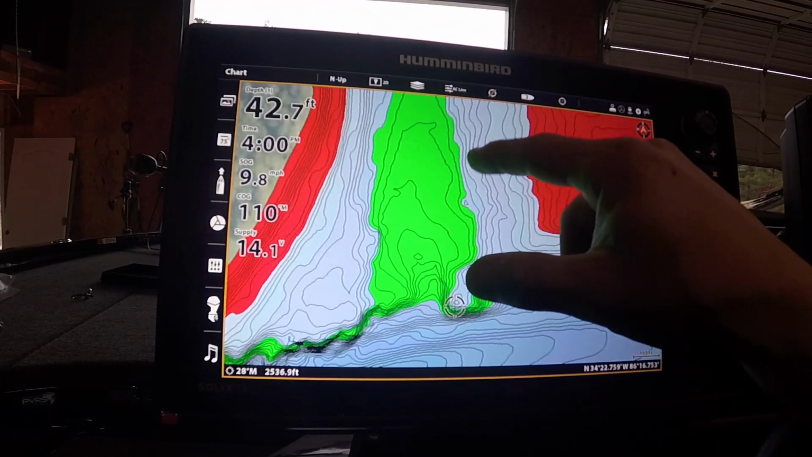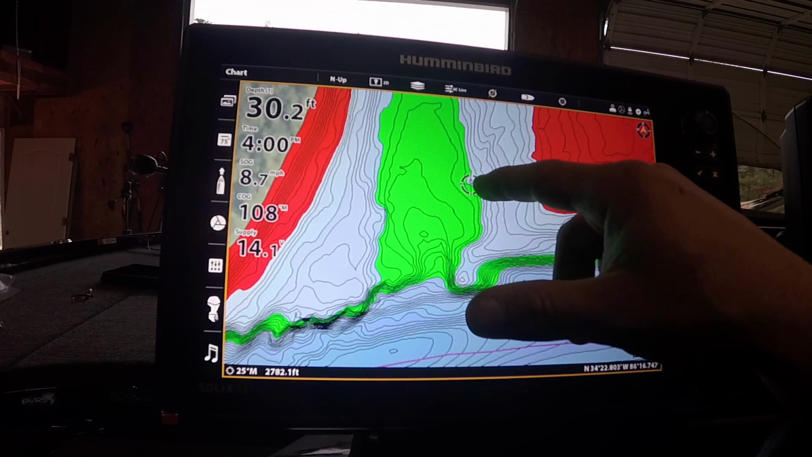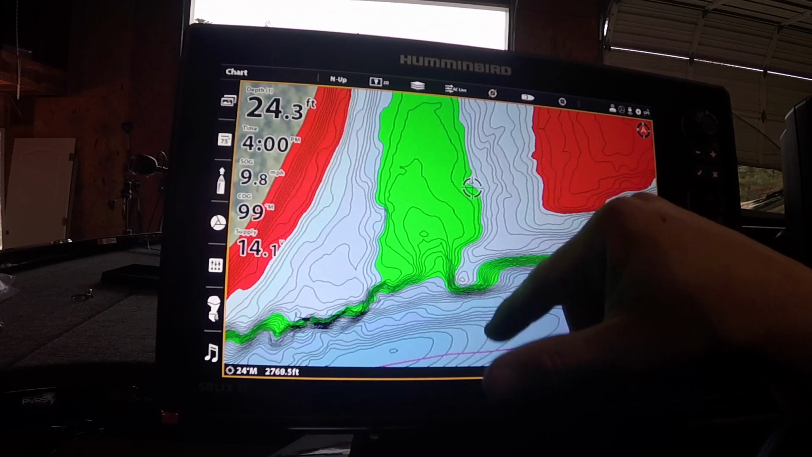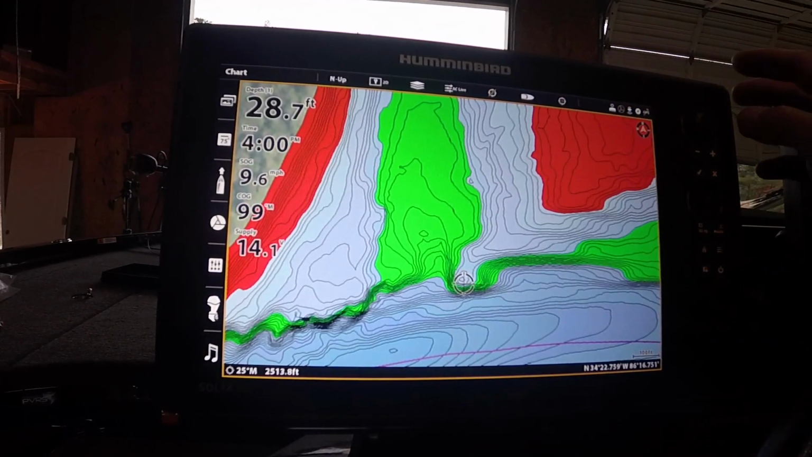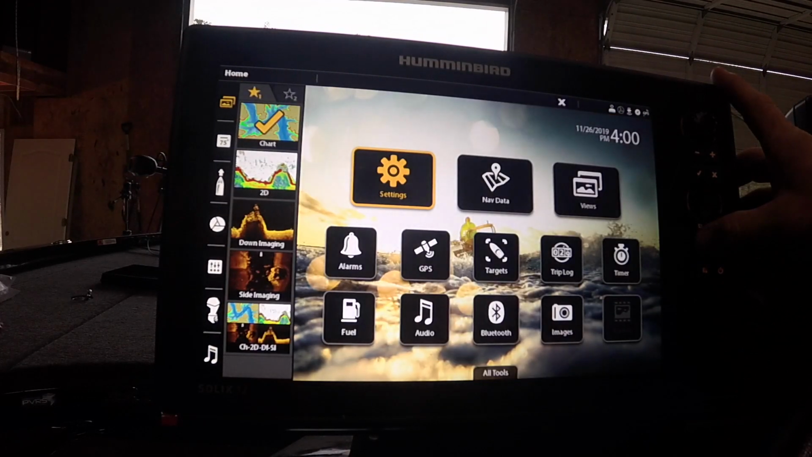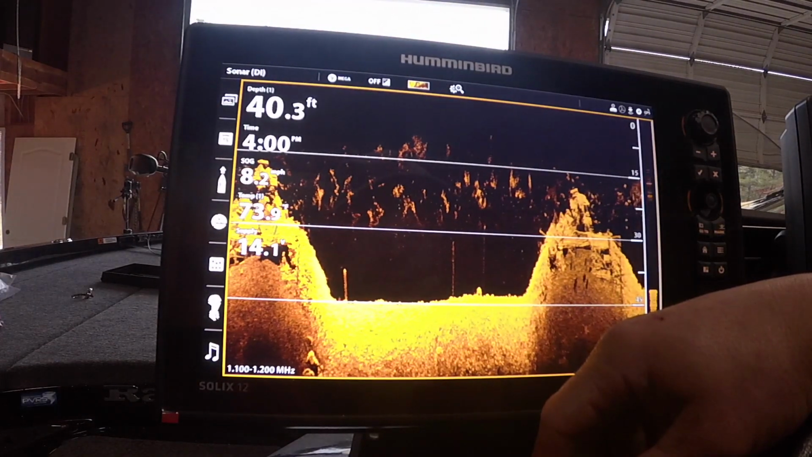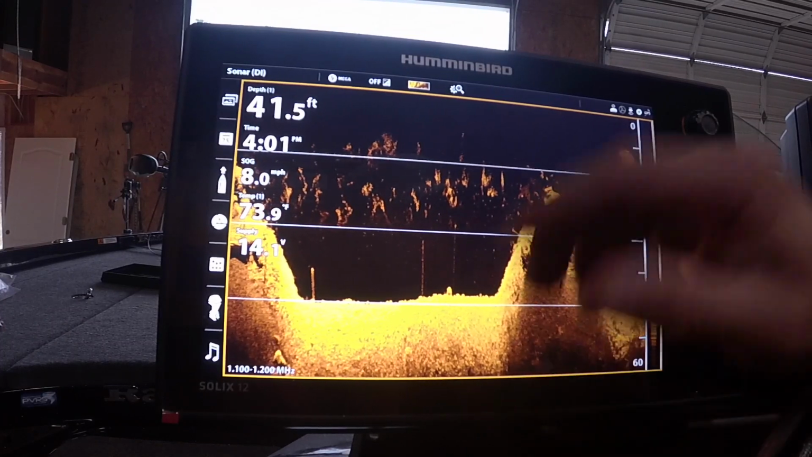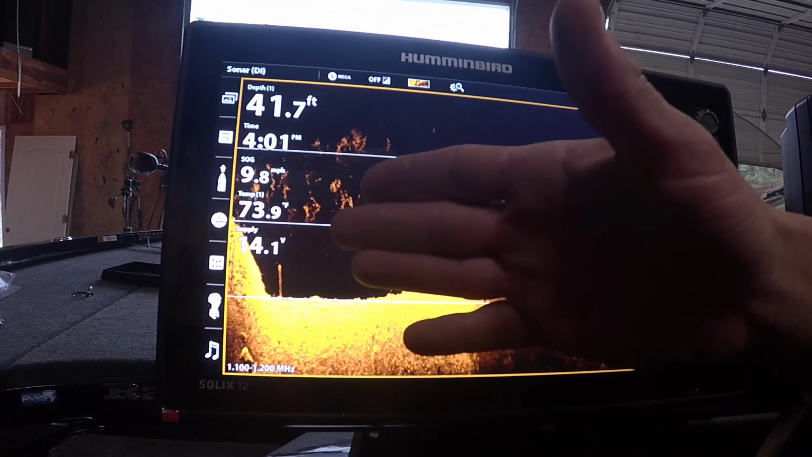Look at little stuff like right here, how you have a little high spot. It might not seem like much, but when you get out fishing, when you're looking for something different, a place like that, or just how you can tell exactly where that point comes up, that is so legit. It's not even funny. And just look, I think he's out in the channel still. But here you have the down scan on there. And so what I'm looking at is, I don't know, here, the water's 73.